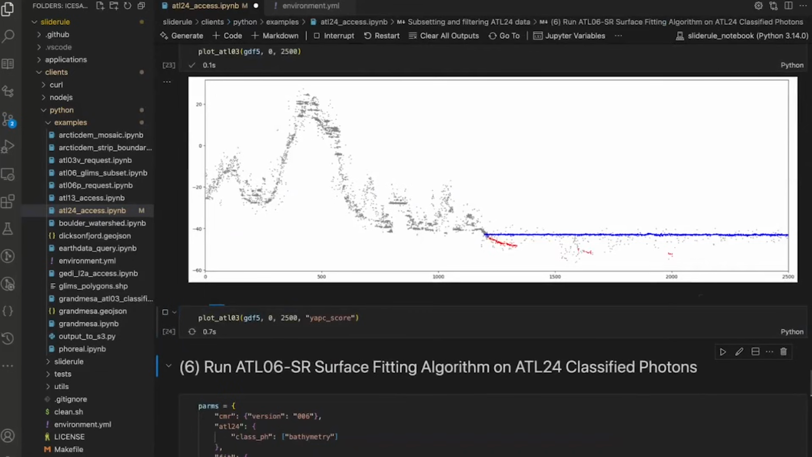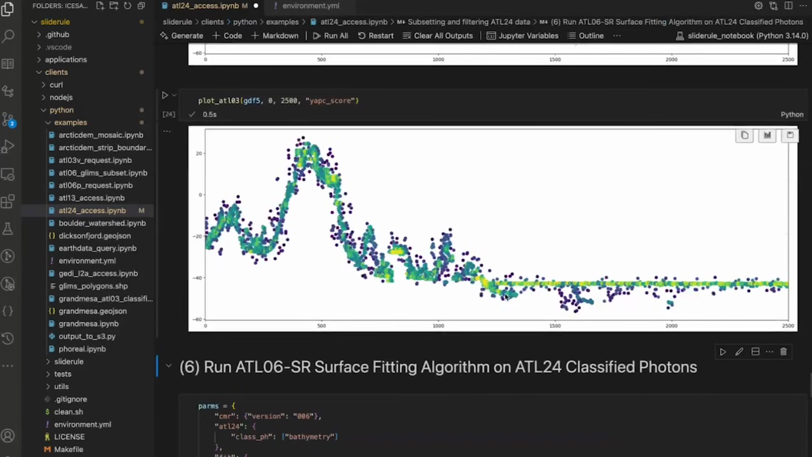And here we're now taking the same plot and we're overlaying, color coding it with the YAPC score. So you can see what the YAPC score is of some of these photons that were identified as bathymetry.